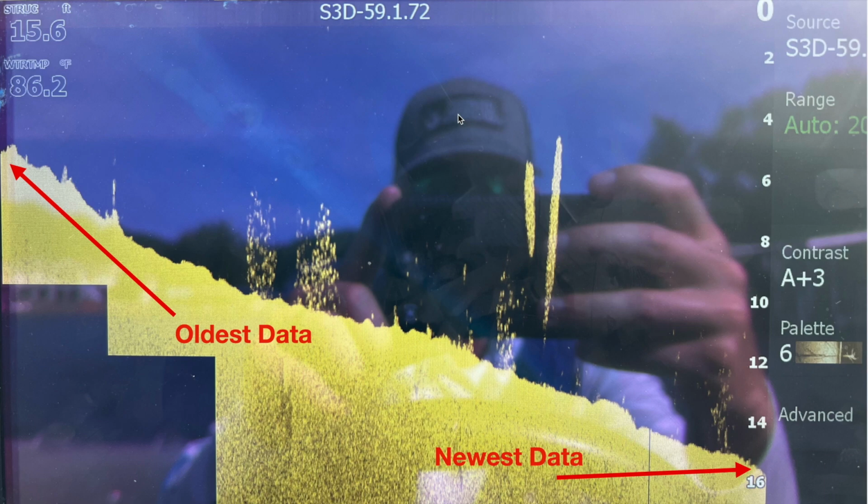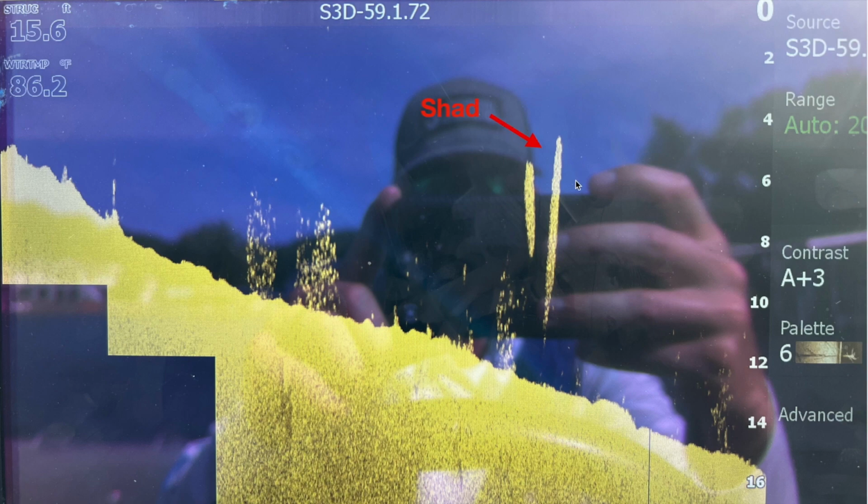Now with Lowrance, you have the option to go to the top of the screen and scroll back and view history, and then you can drop waypoints and stuff. I don't know about Garmin and Humminbird if they have that, but that's something you can do in Lowrance. So here you have two little balls of shad, and then you have some crappie, and then you also have a little brush pile, and there's actually some really small little brush piles sticking up through here. Something that this screenshot brings up is how things can look based on the direction that you idle over them.